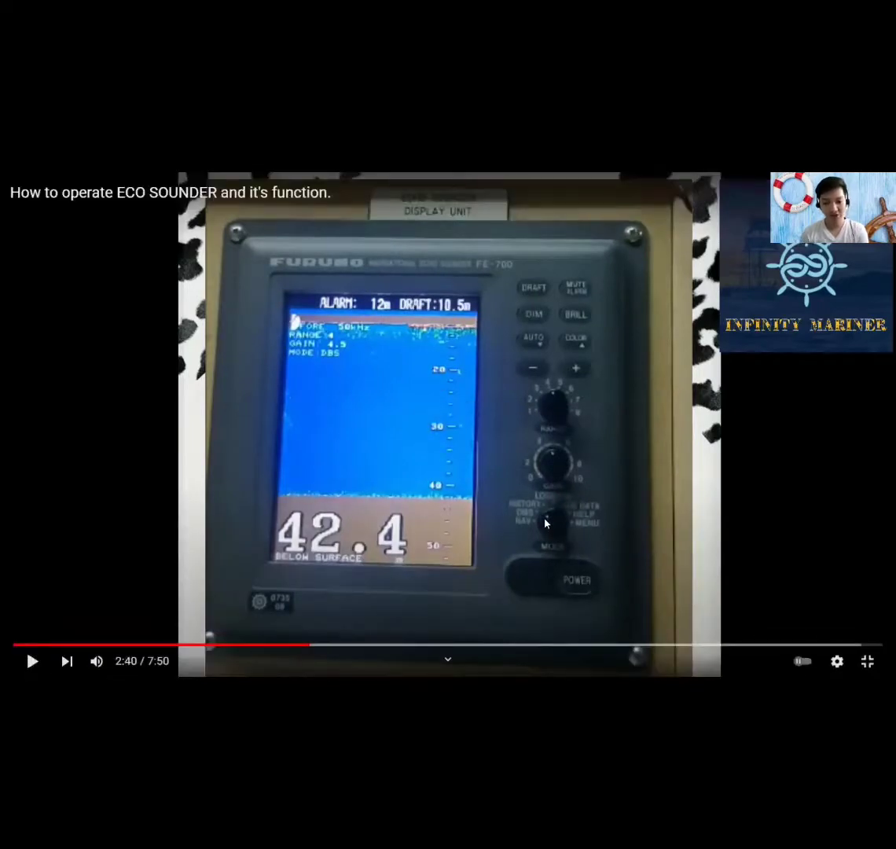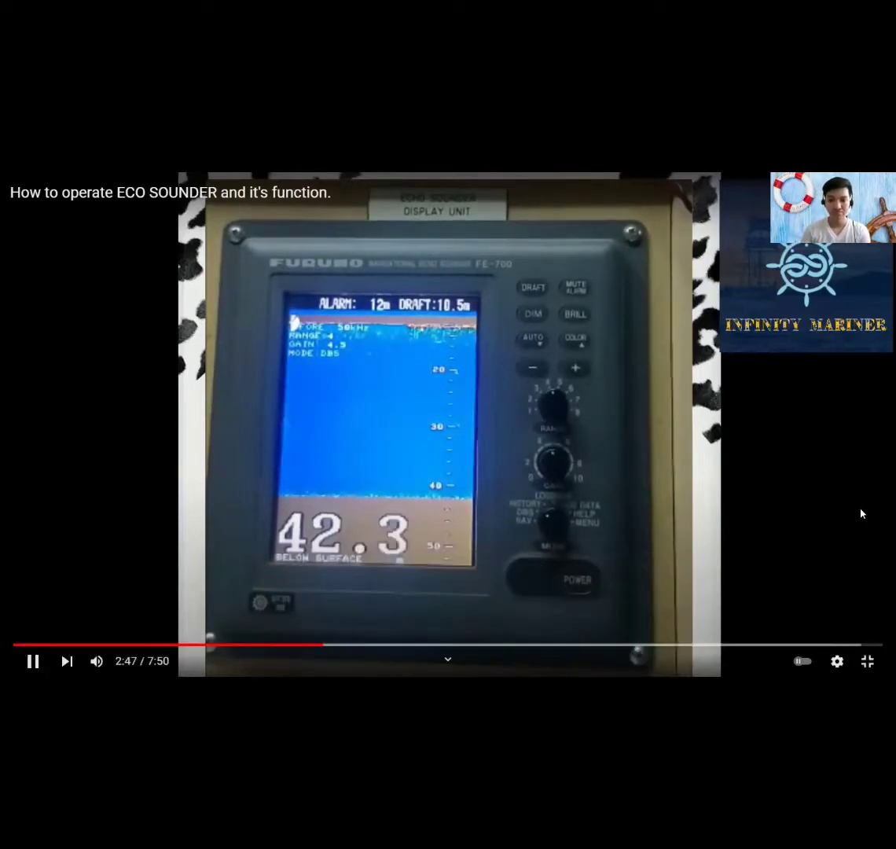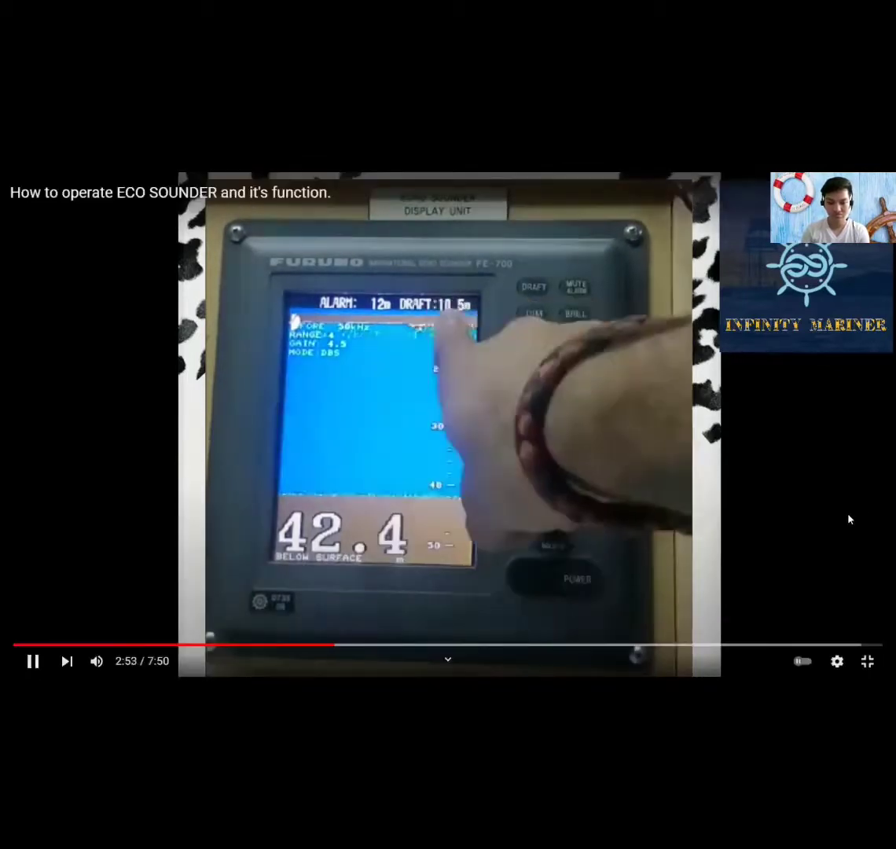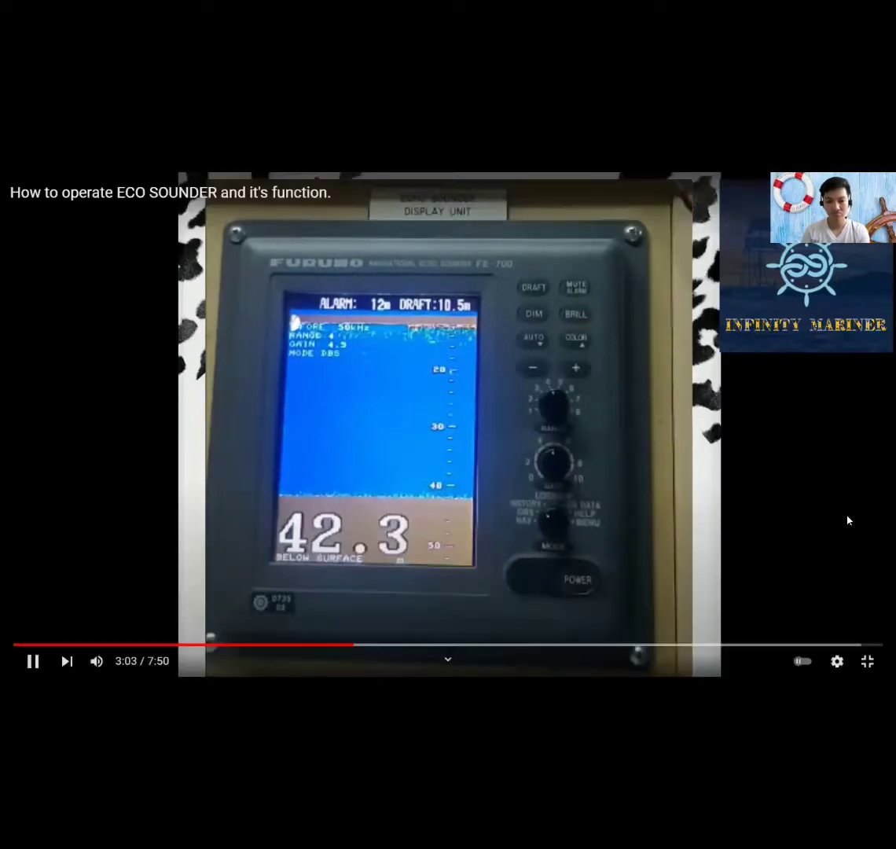So as you set it into DBS, you would see the draft of the ship. And as I said earlier, if you are having a difficulty finding the draft, you could switch to nav mode.